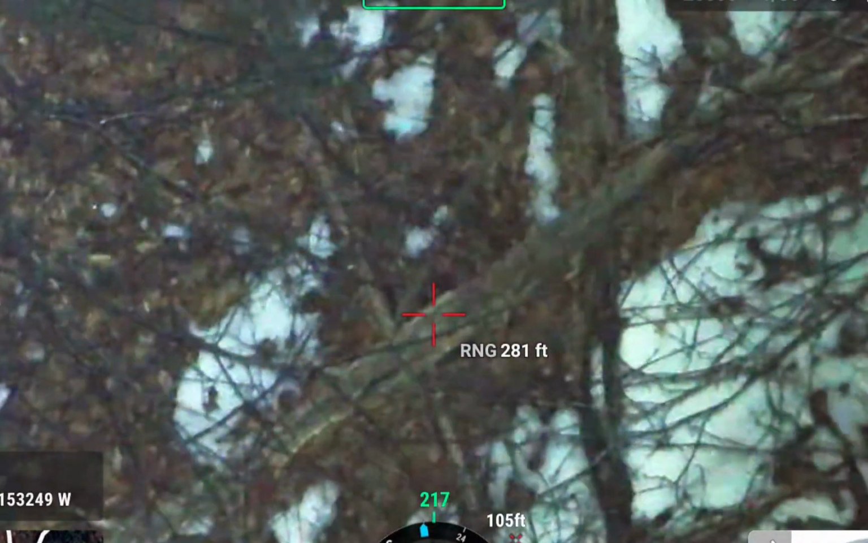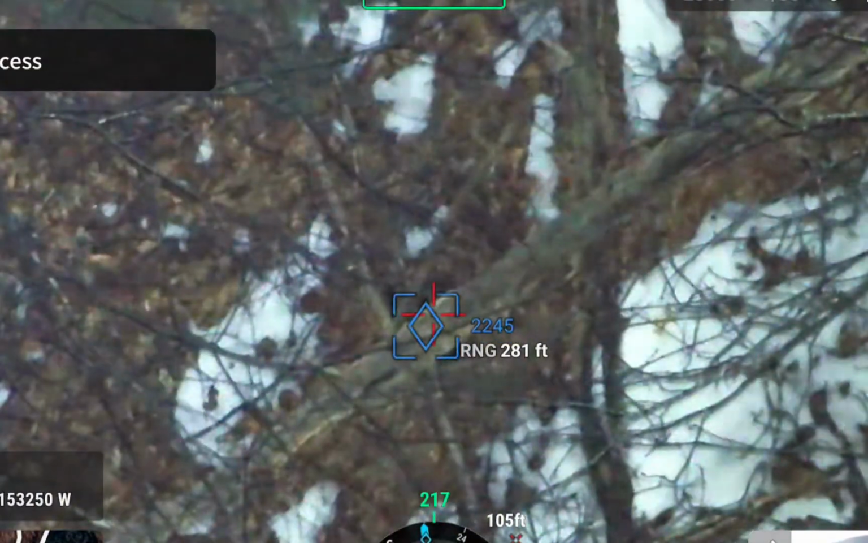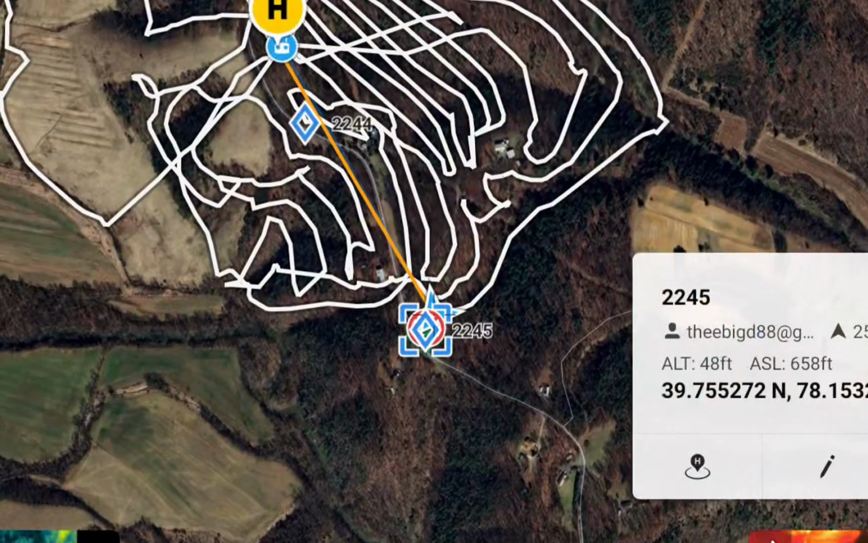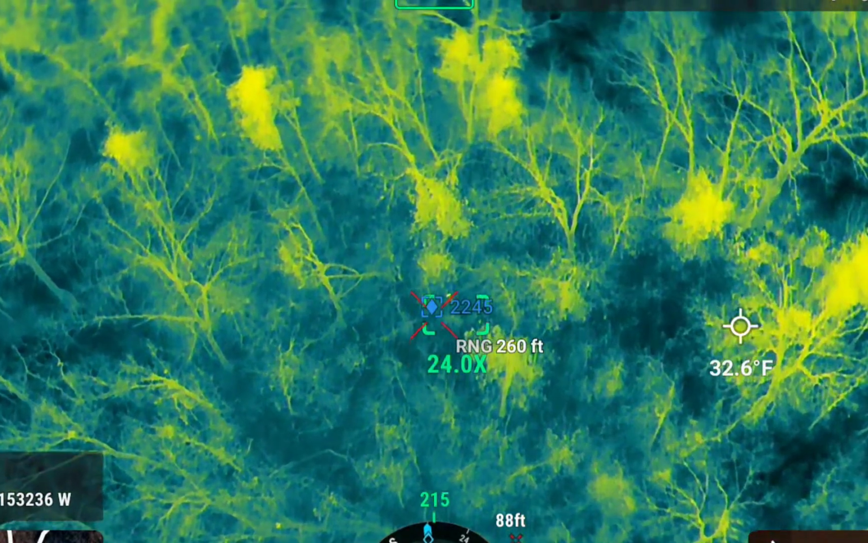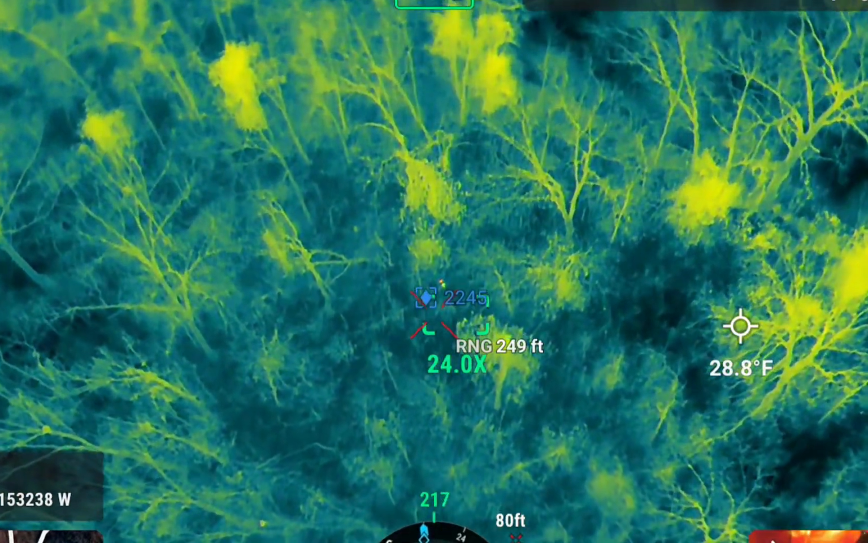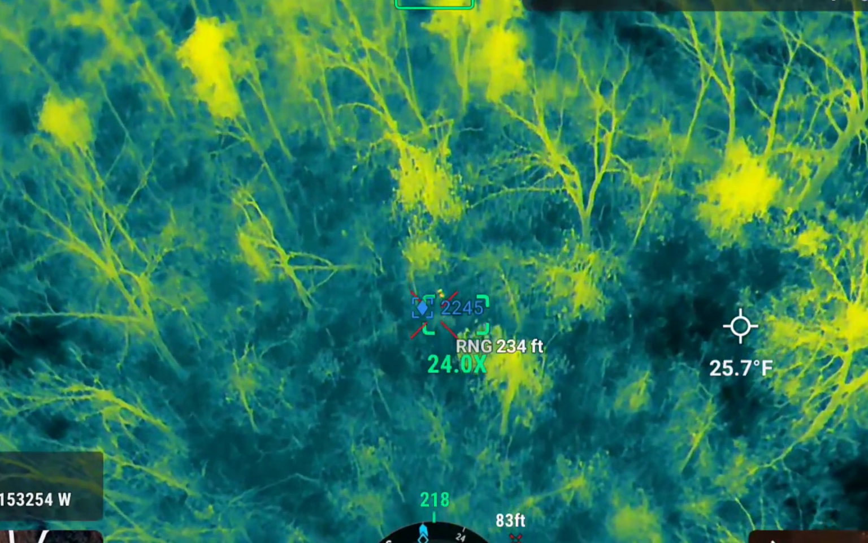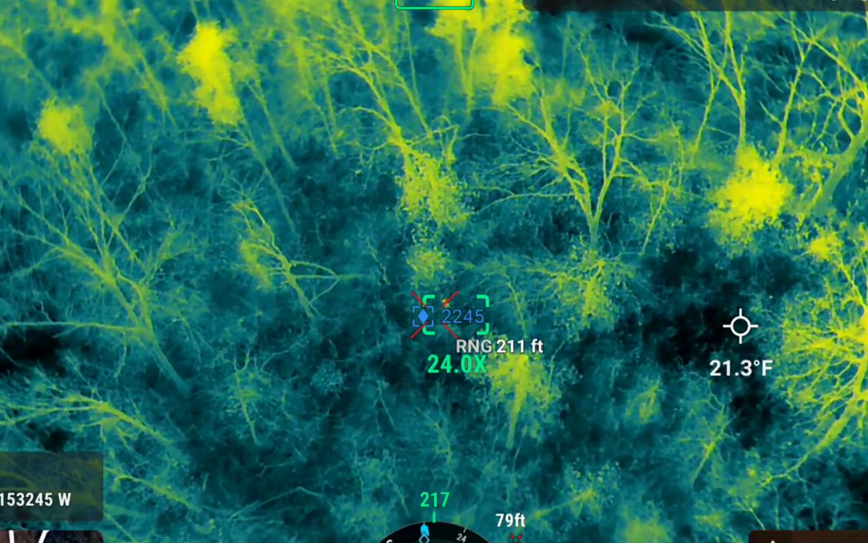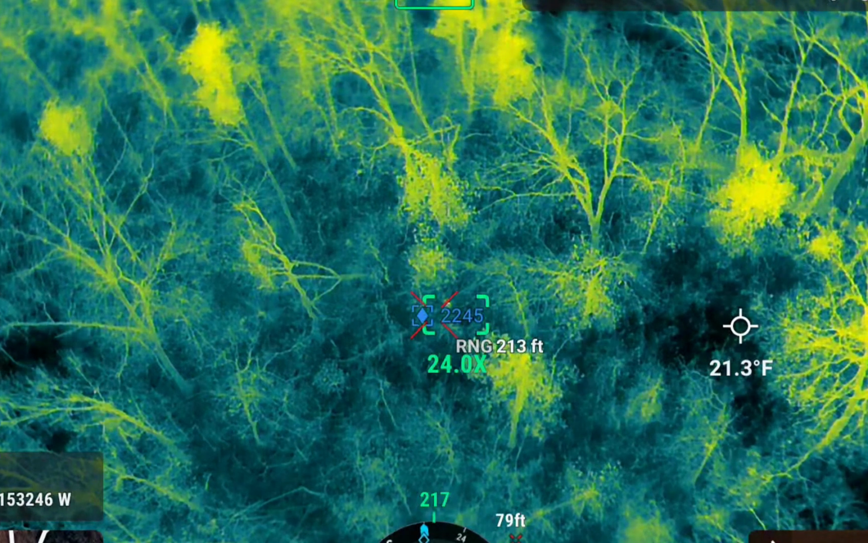Definitely something black in there moving. Yeah, you see that? Yeah. Where you at? Oh, so we're right down there along the road. So it's right down there. So it's something curled up in there. Something curled up. So I'm trying to get signal here. Let me get up top here, this truck.